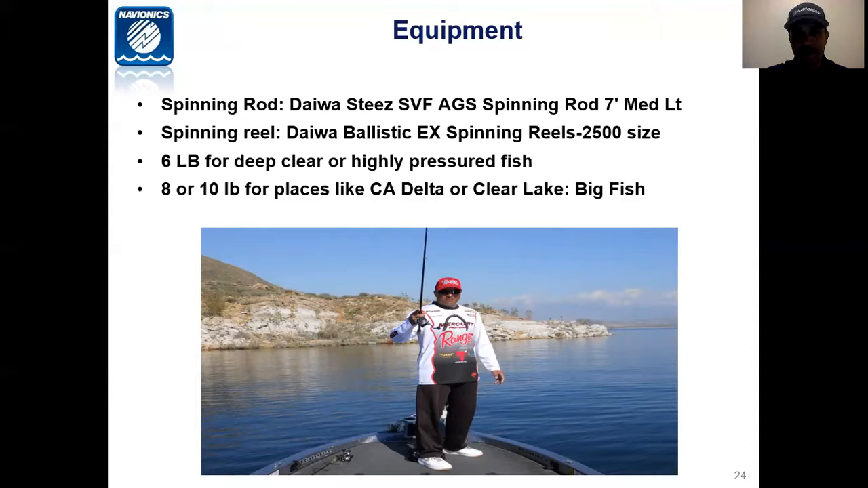I typically use 6-pound test if I'm fishing deep water or highly pressured fish. I will go up to 8 or 10 or even 12 if I'm fishing around places that I know have big fish, like the California Delta or Clear Lake.